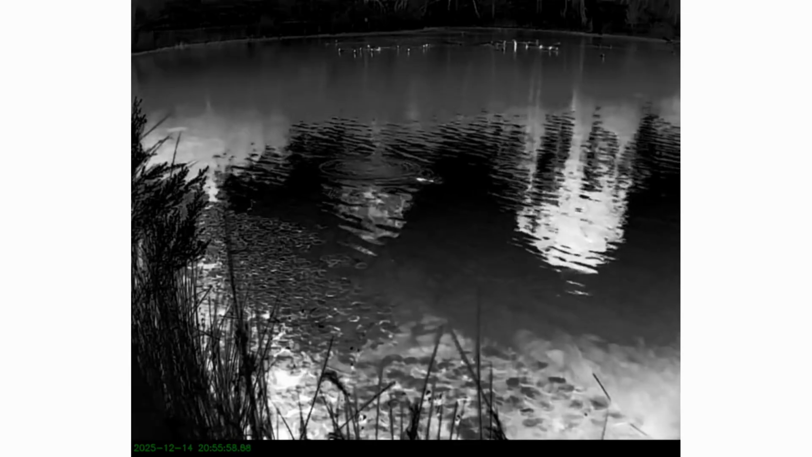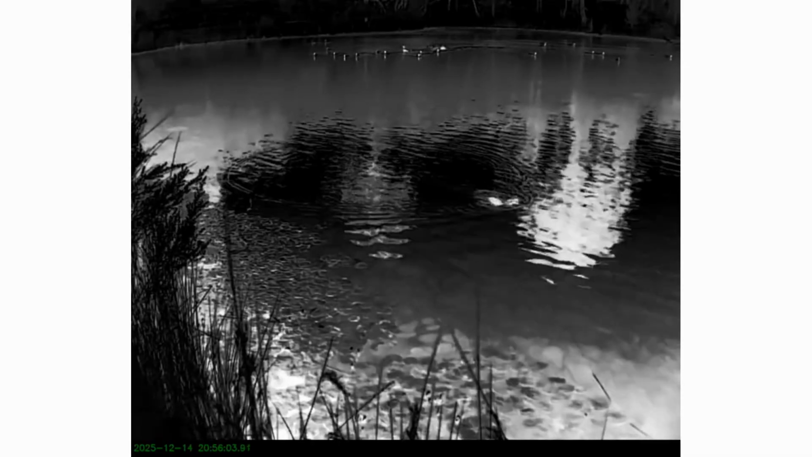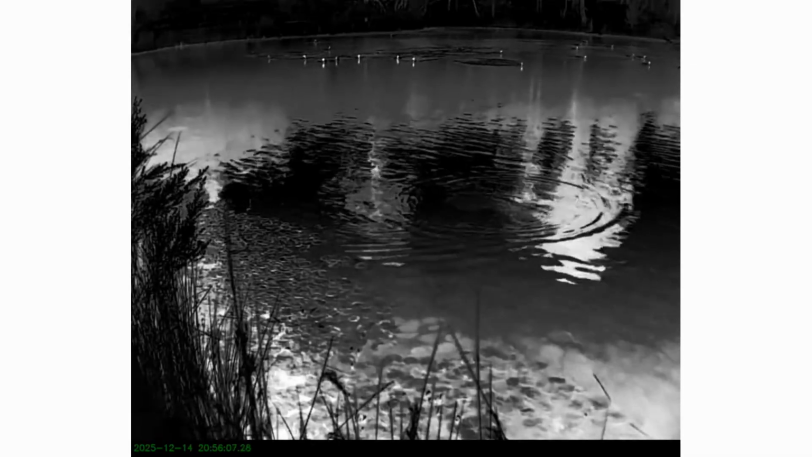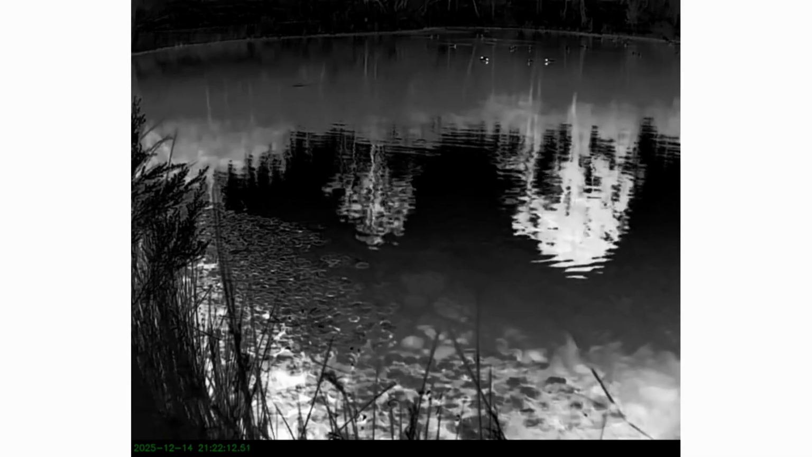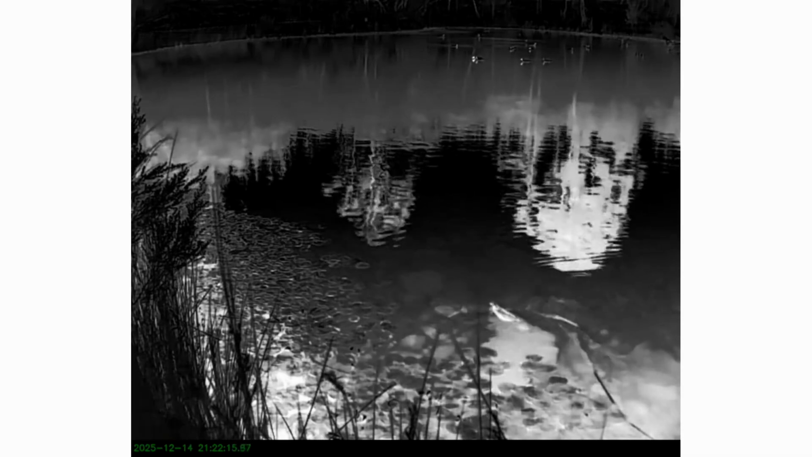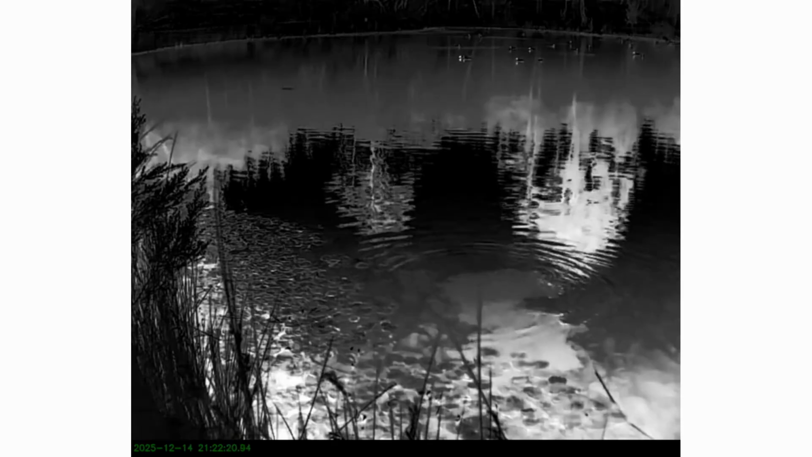So you can see a flock of ducks in the background, but in the foreground you can see there's a platypus on the surface, and it's just dived. And same spot, slightly later in the evening, a platypus surfaces from under the lilies, just in the foreground. Very clearly a platypus.